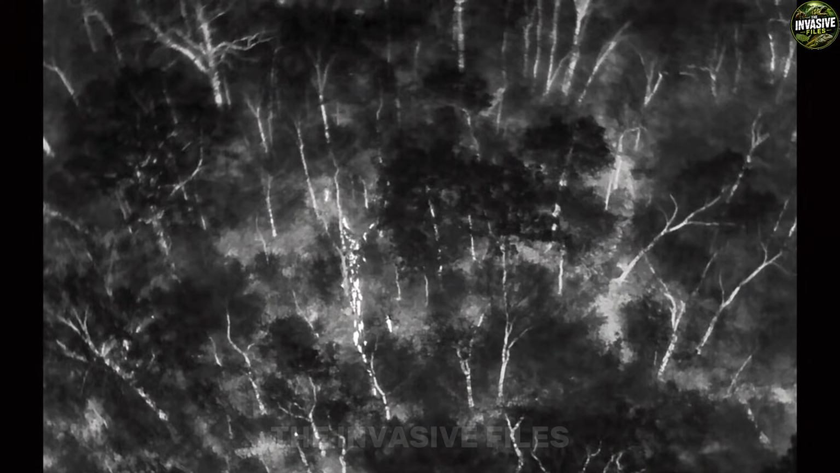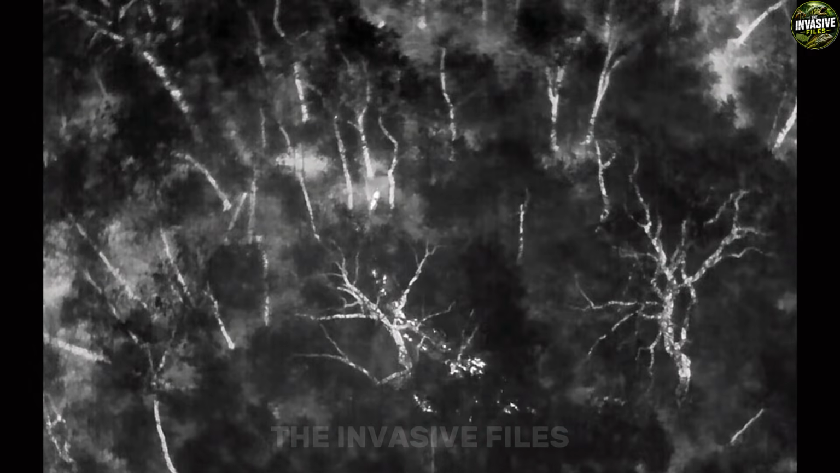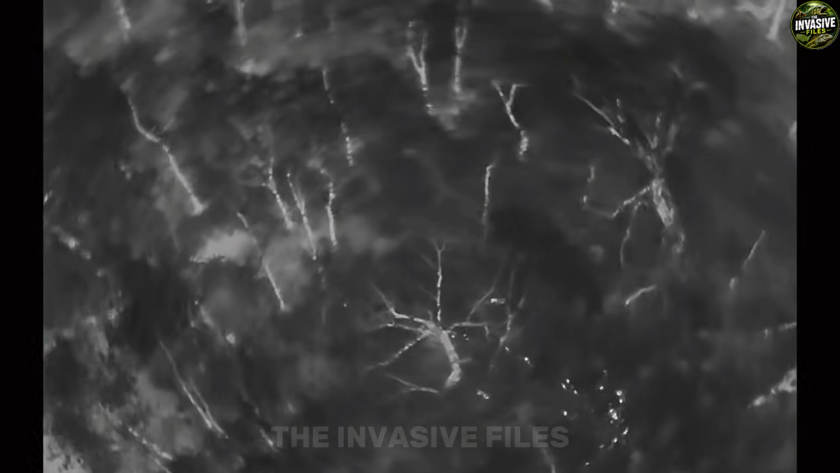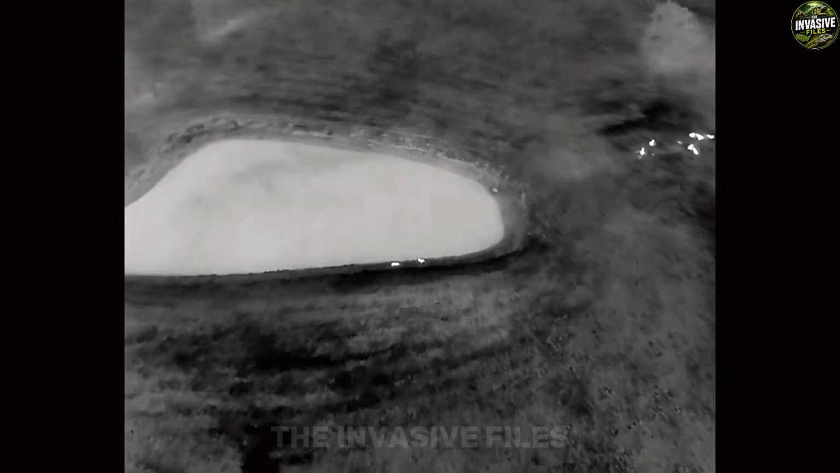Down here, you cannot see your own hand in front of your face. Up there, the world looks entirely different. It turns into a high-contrast map of raw energy where cold soil shows up as deep slate gray, and anything alive glows like a ghost in brilliant white.